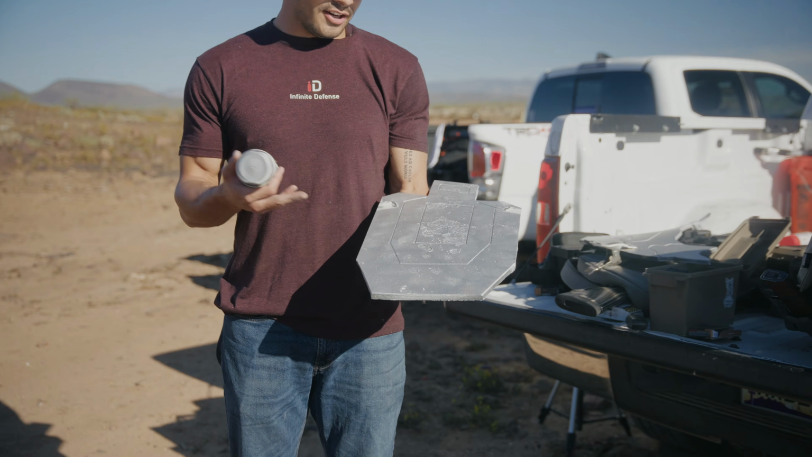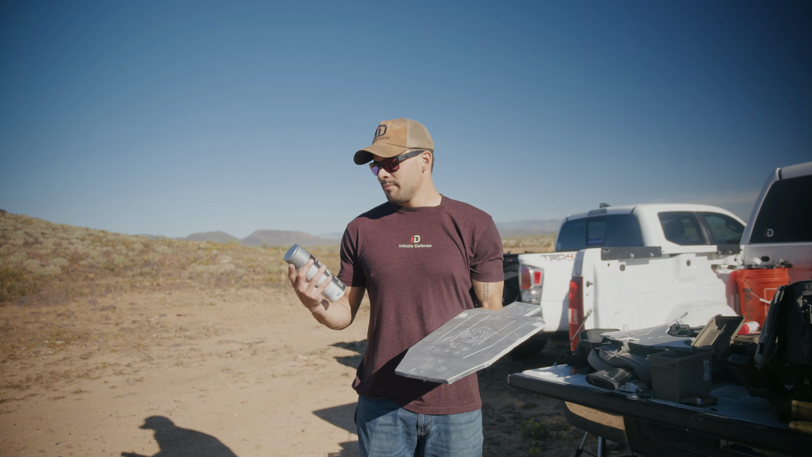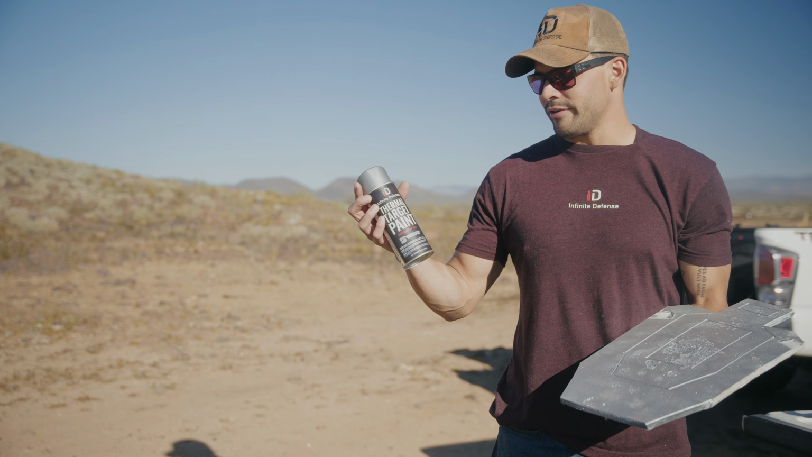It's gonna work best in combination with your Infinity Targets, but again, you don't even need it if you have some Infinity Targets. But if you have a bunch of cardboard targets, some steel targets, and you have a thermal optic you wanna go have fun with, this is the perfect addition to your range day.